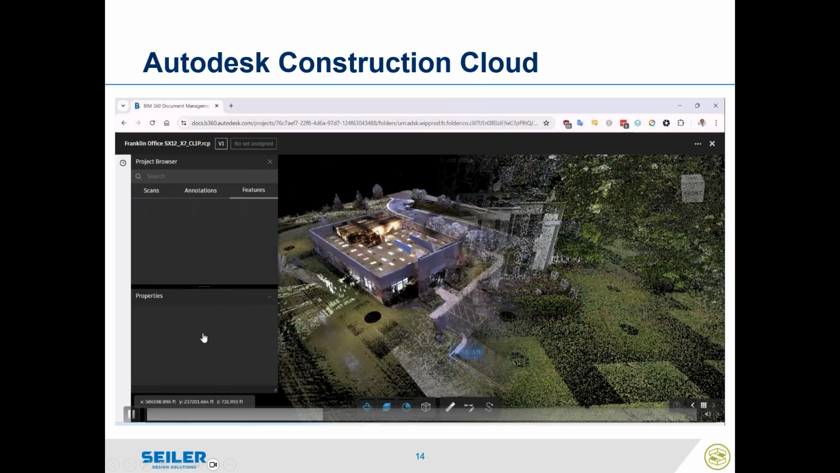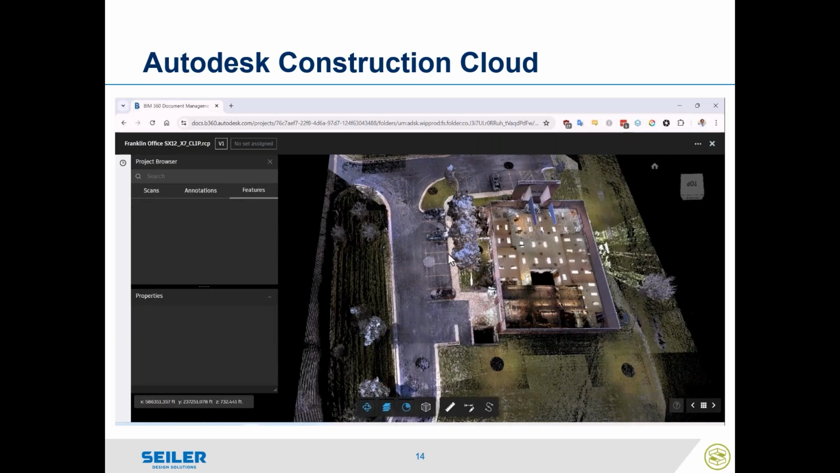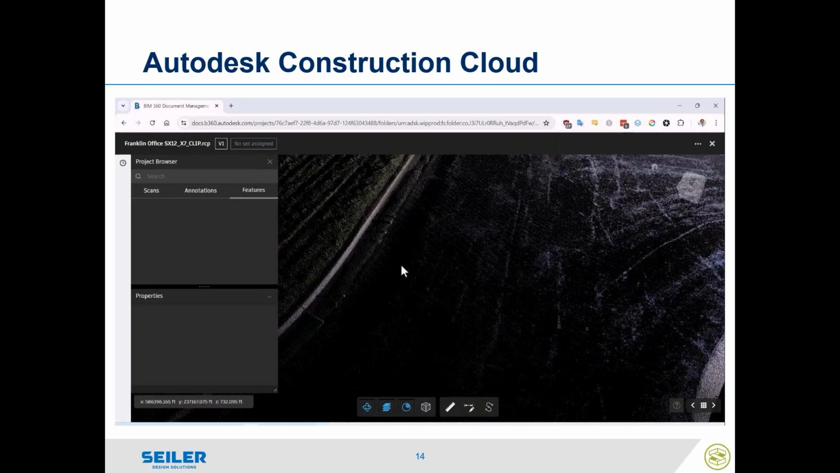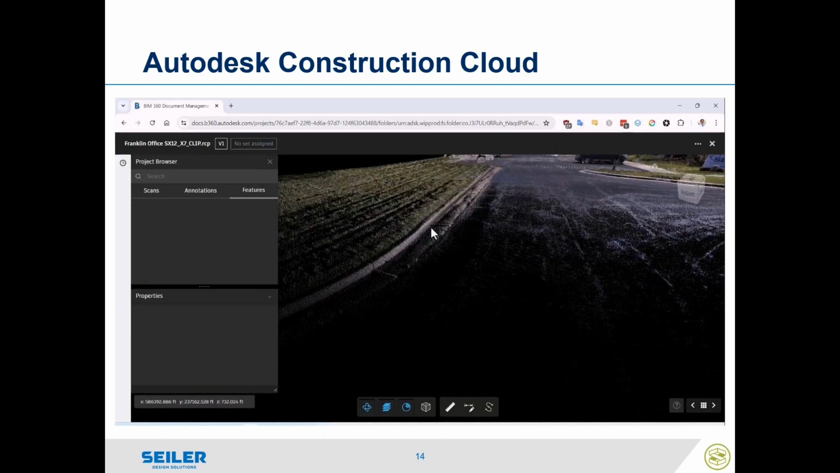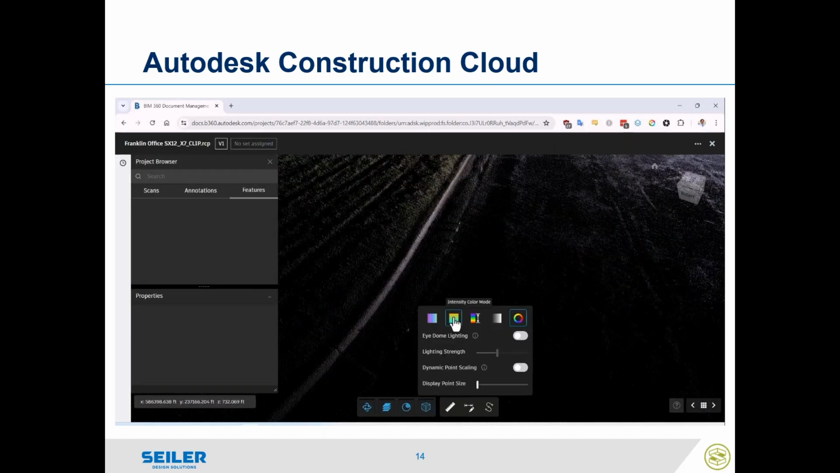All right, moving on to the next section now, I'm going to switch over to that same model that Greg used previously for his feature extraction. There are feature extraction tools inside the Construction Cloud as well. I'm going to zoom in on the same stretch of curb. It's kind of funny, I'm going to go the opposite way. I'm going to change a couple things.